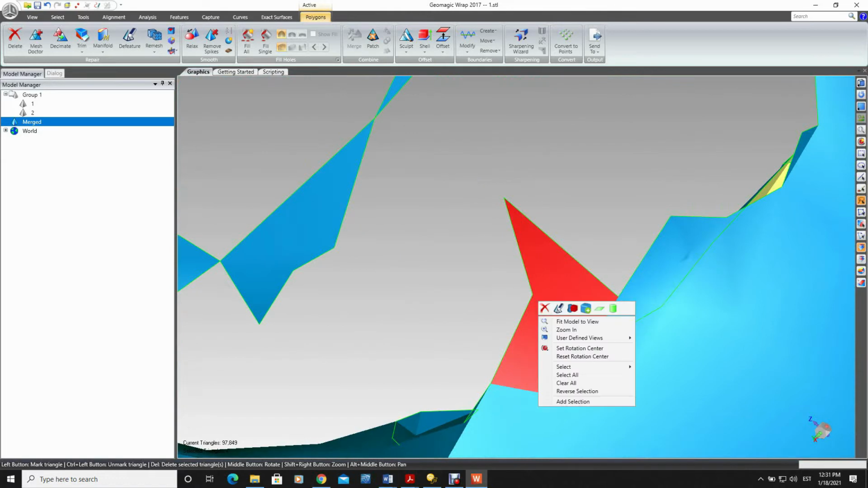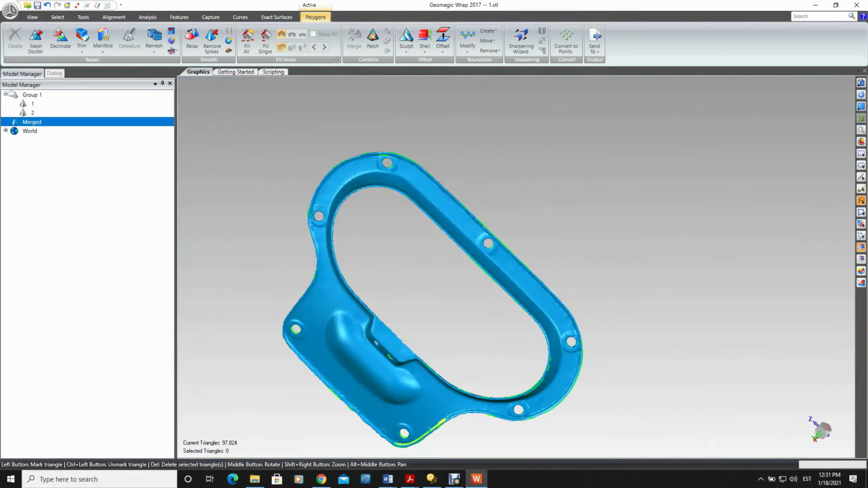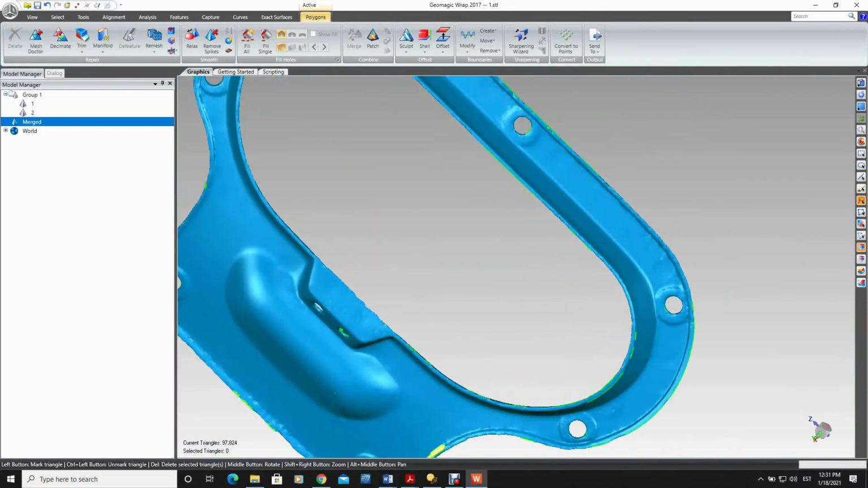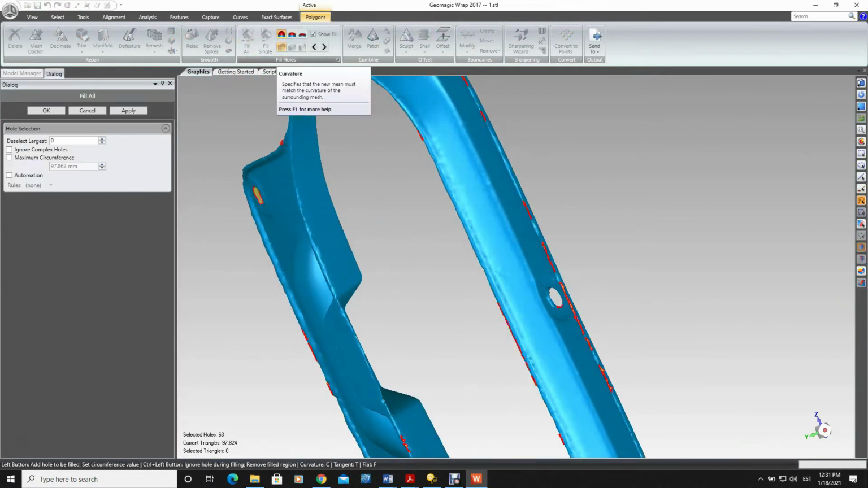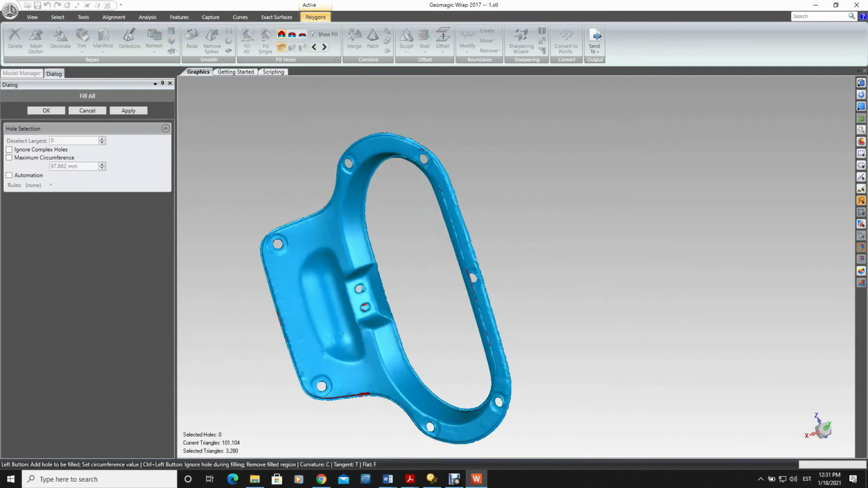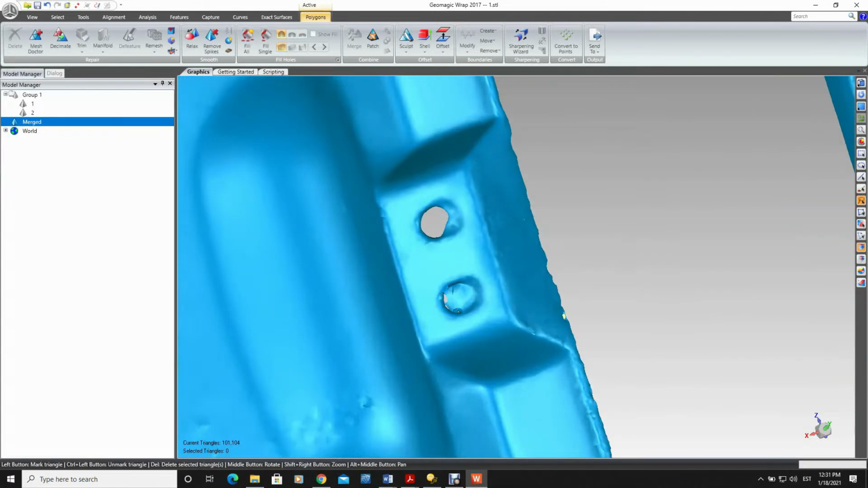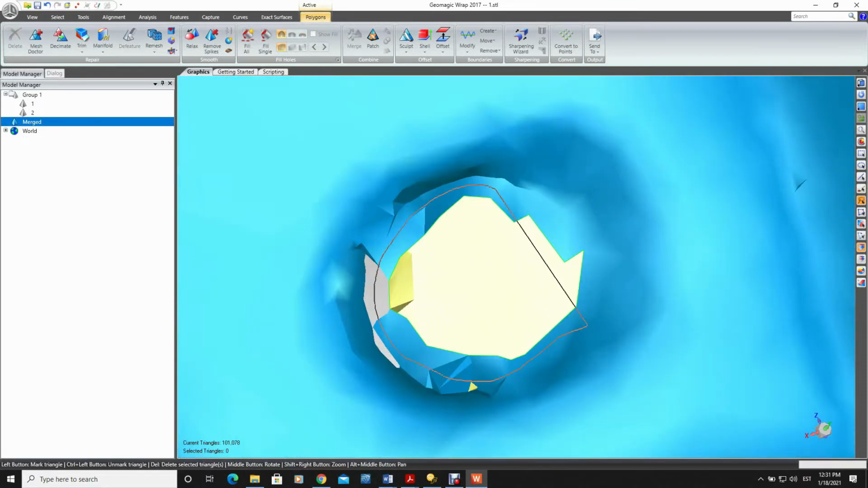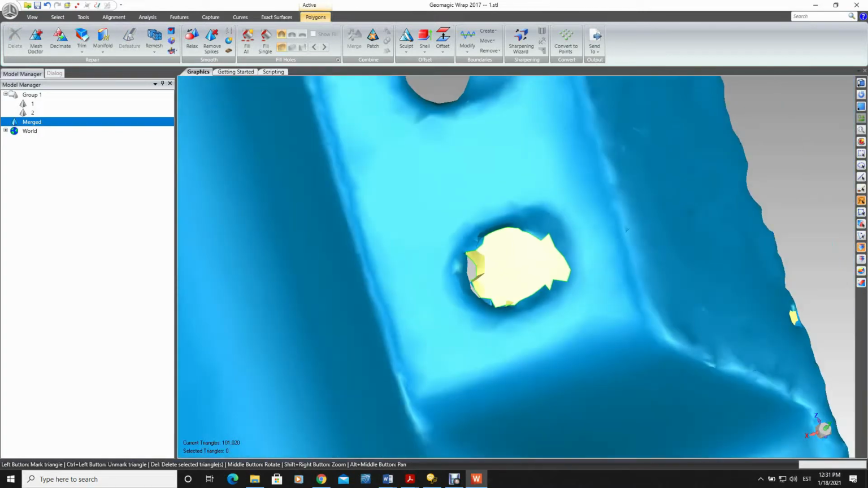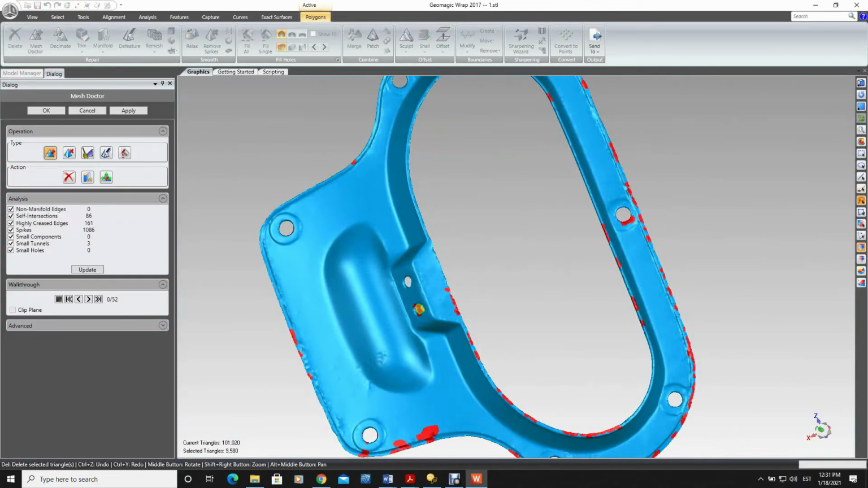I will cancel it. Here is a possibly problematic area. First we'll get rid of those facets, and then we can try to run the automatic hole filling tool one more time. This is to assist the tool. Let's run it one more time.